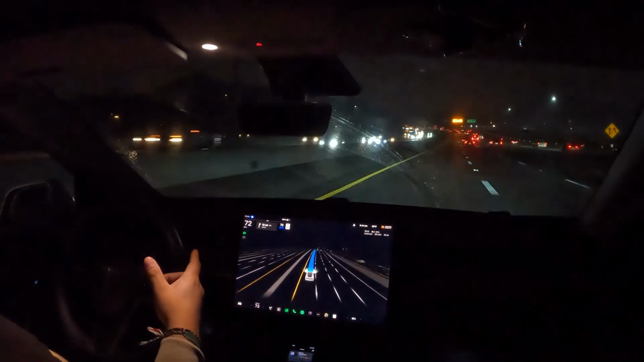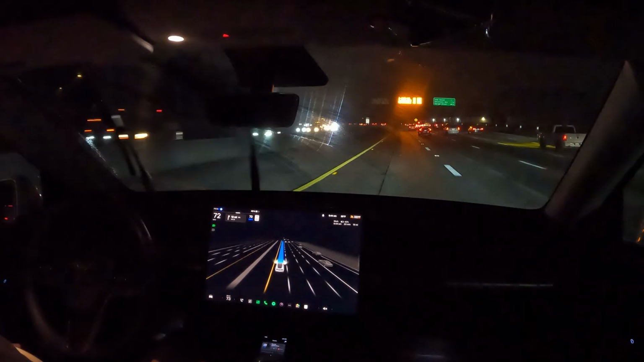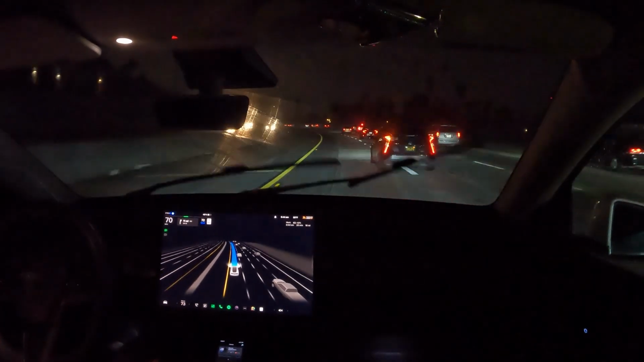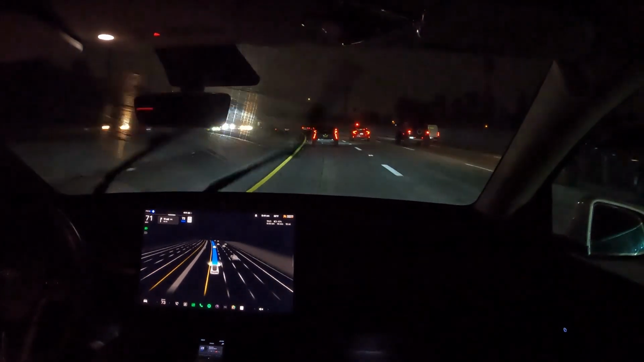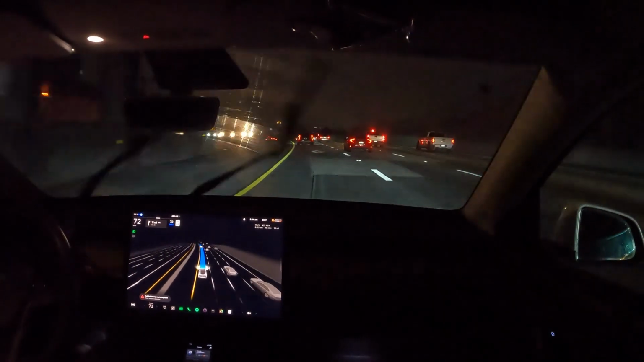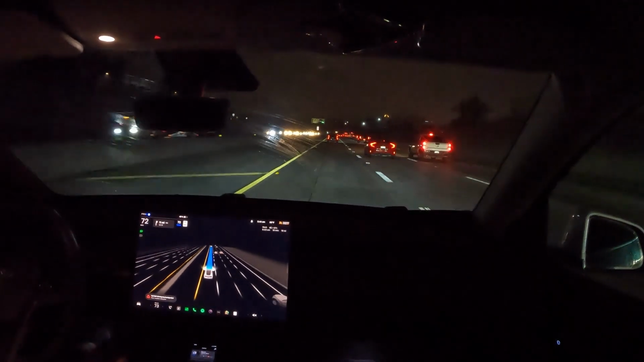I don't know if you guys can see, it's actually raining at the moment, and it's still doing fine. I can see the windshield wipers going. Everything automatically. I'm not doing a thing. I get this alert: full self-driving may be degraded or weather detected, which is understandable.